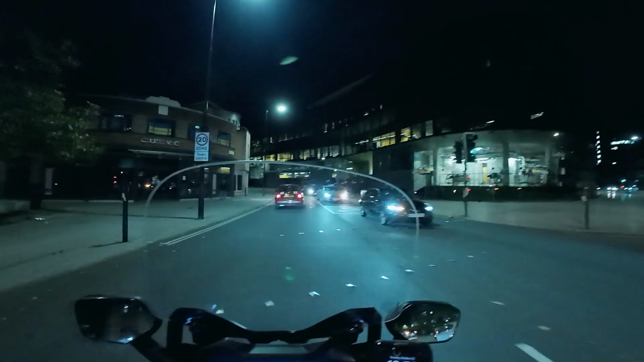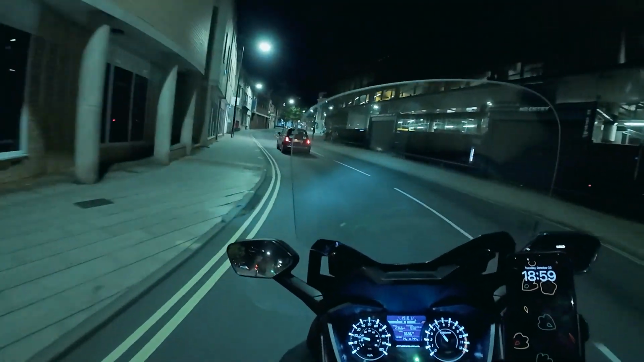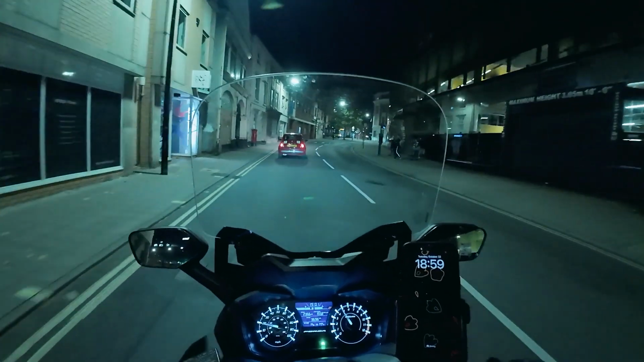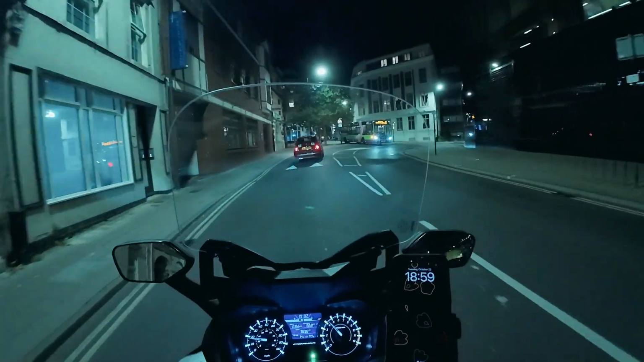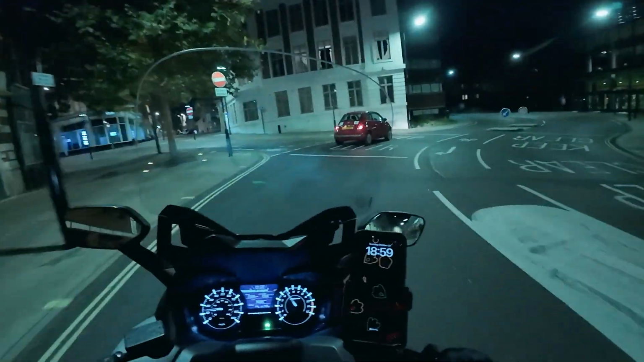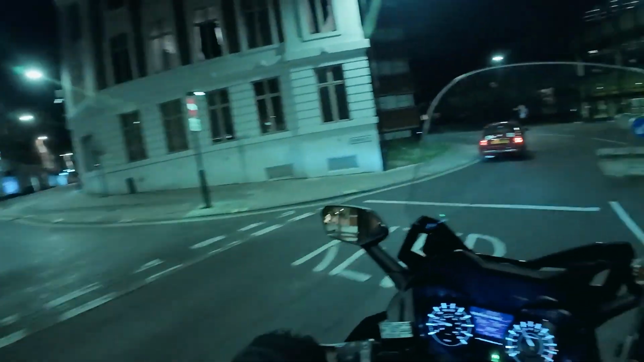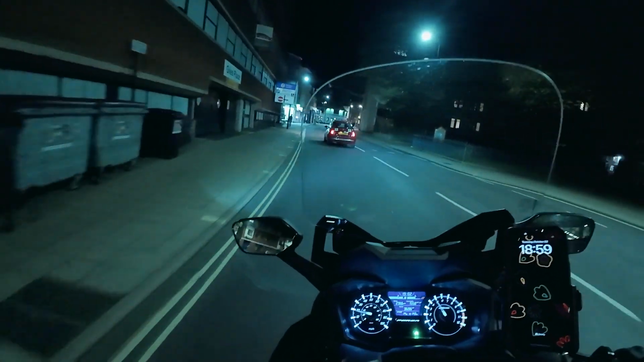So yeah, my plan is to do that when the weather's a bit more clement. And hopefully, oh, well, don't need to indicate when I corner. Hopefully by then, I won't have developed too many bad habits.